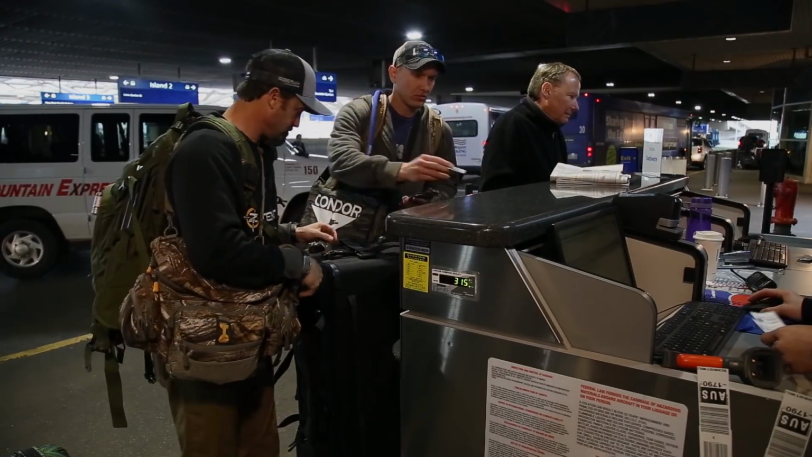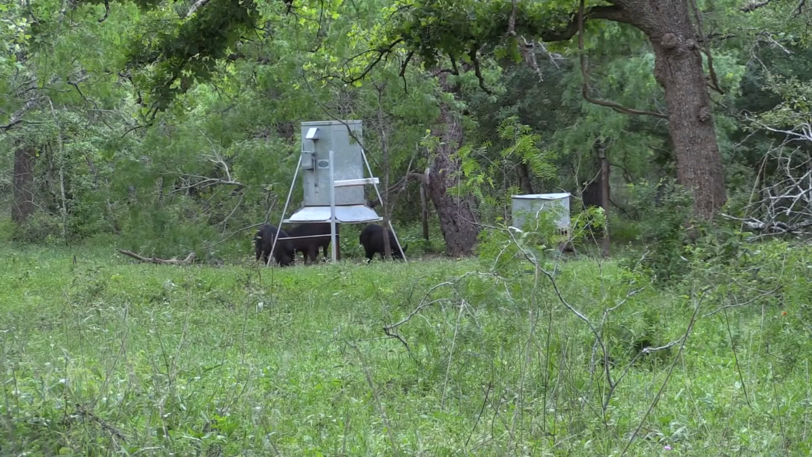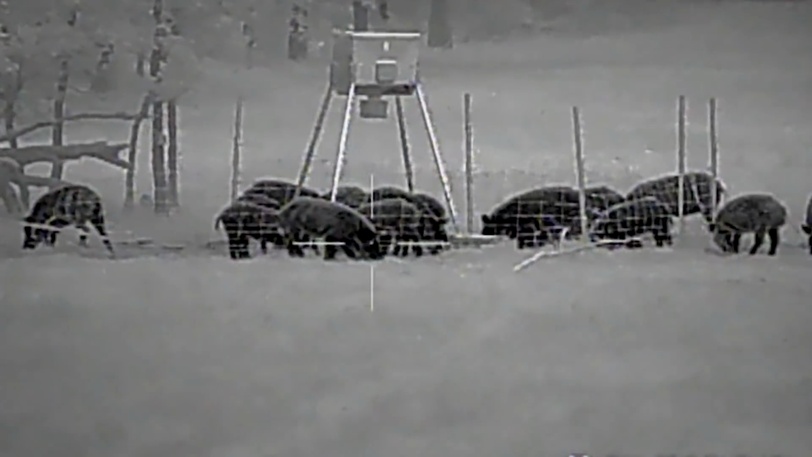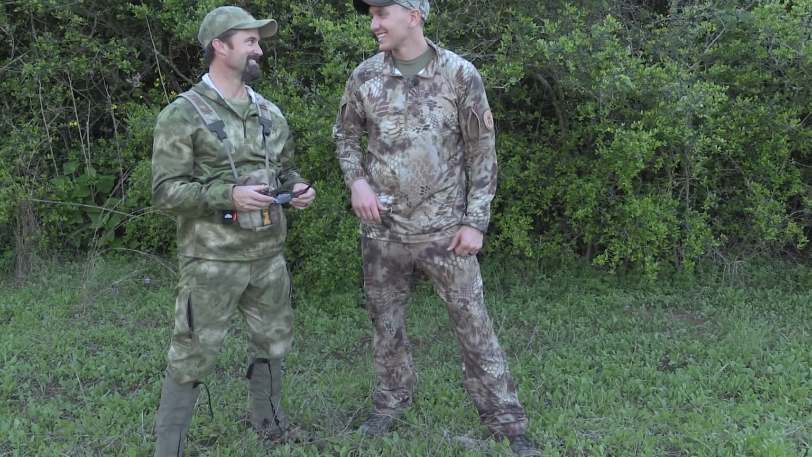Lane and I have known each other for 4 or 5 years. He has never killed a hog. I think that's gonna change. We've been seeing a ton of hogs here. So tonight's the night we're gonna get Lane his first hog. I'm gonna jump behind the camera and capture it all. It's fun being behind the camera, but it's gonna be really fun. I'm gonna have fun filming. Heck yeah, let's do it.